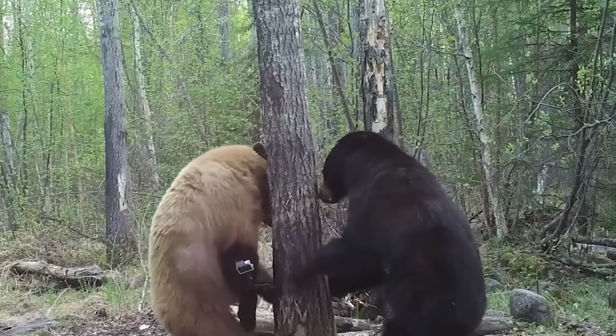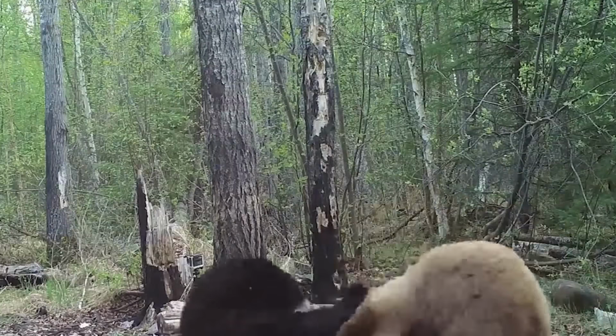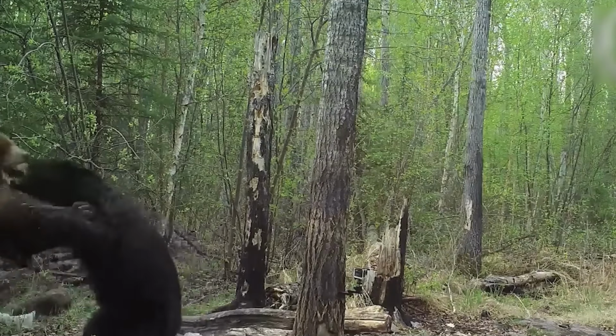The fight lasted for a few minutes before they eventually went their separate ways. It was a crazy scene that happened deep in the heart of the woods.